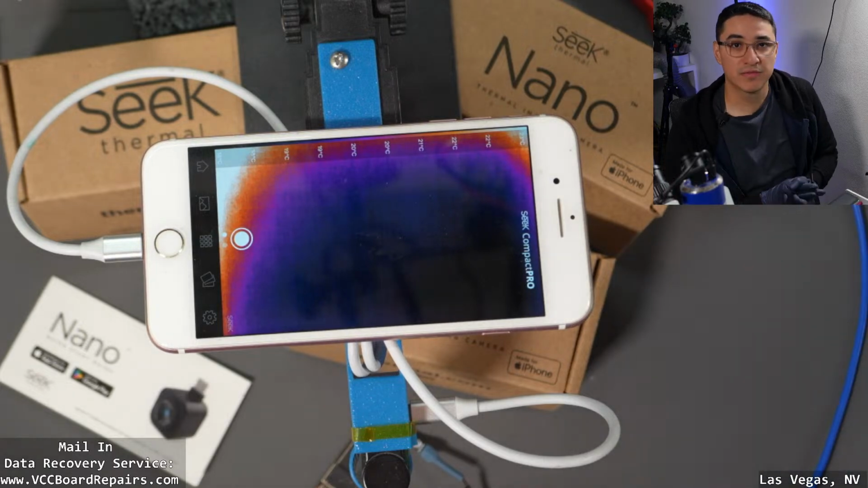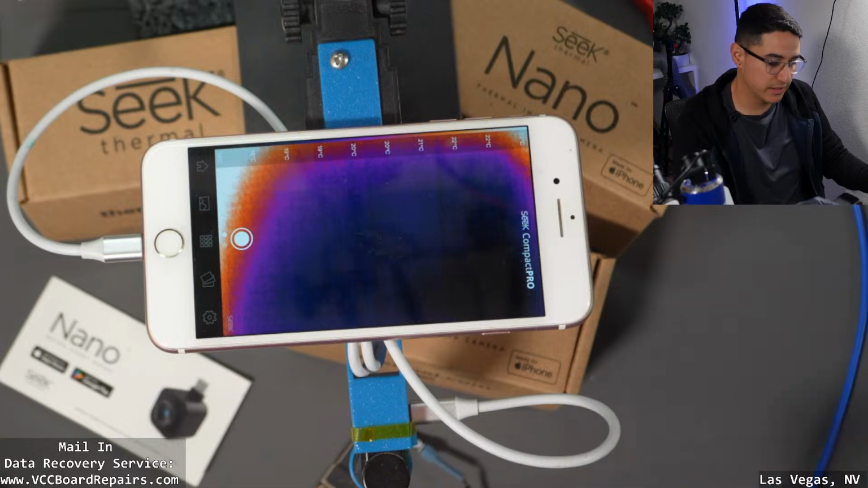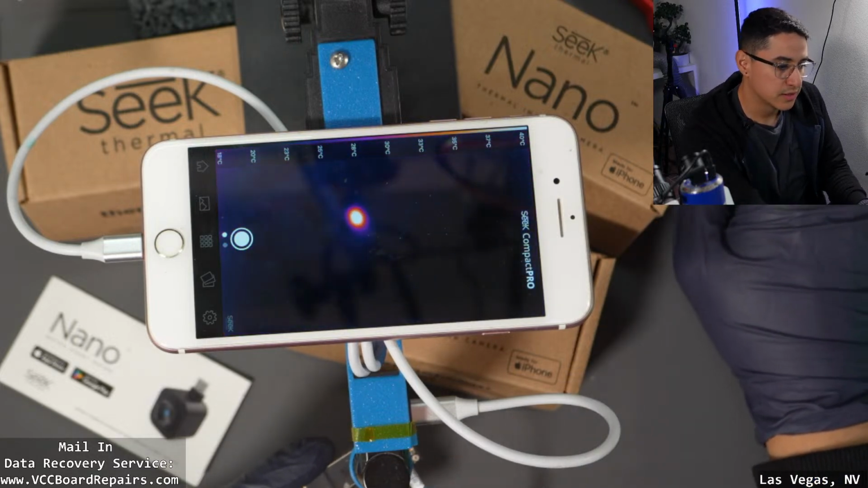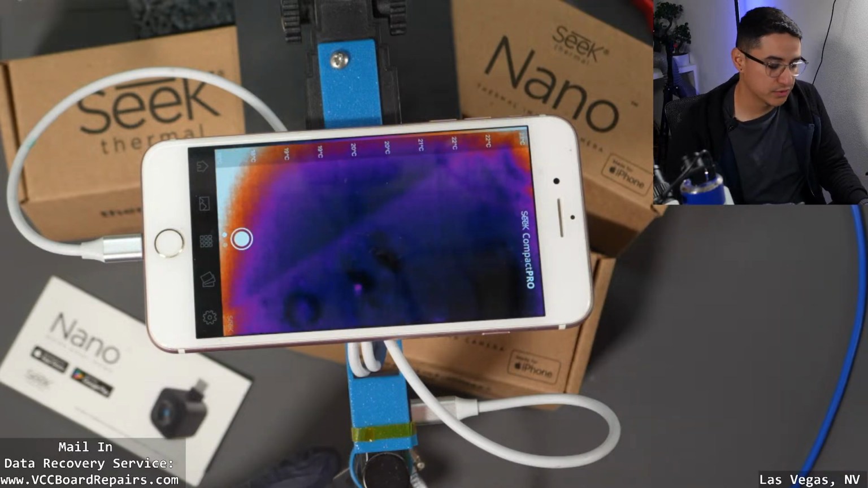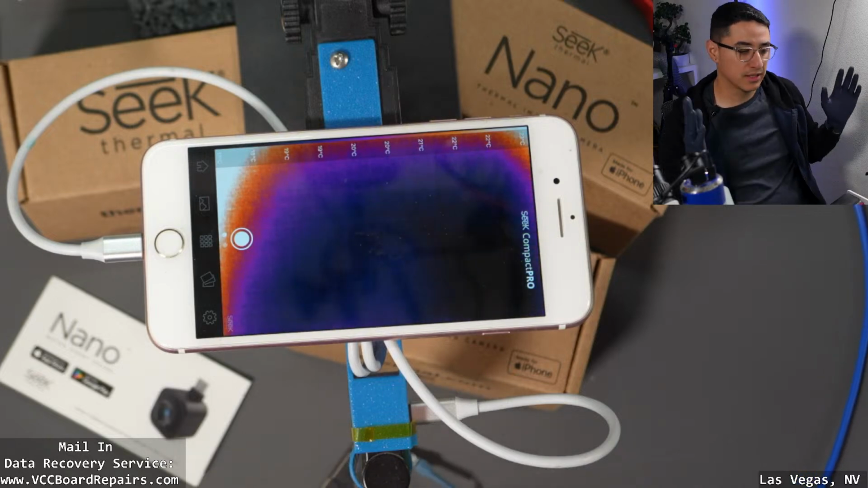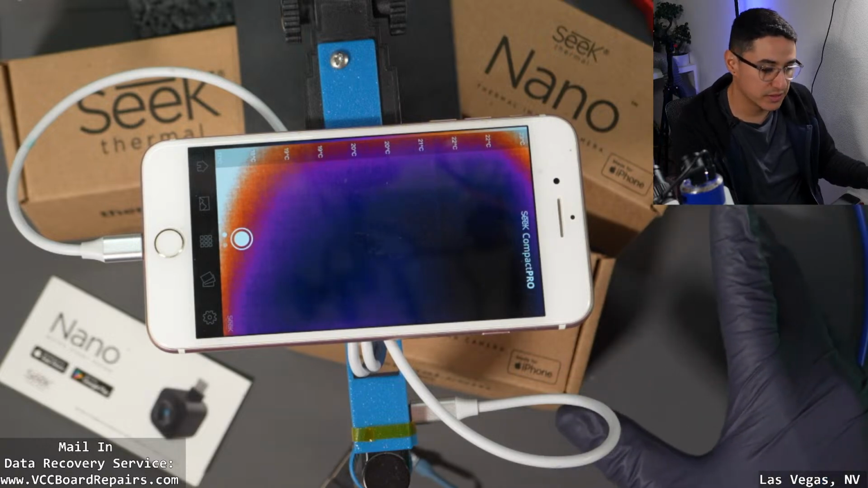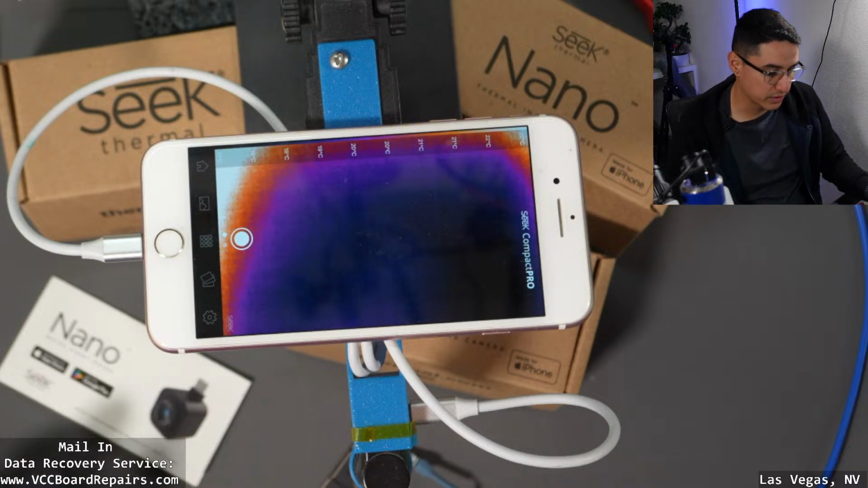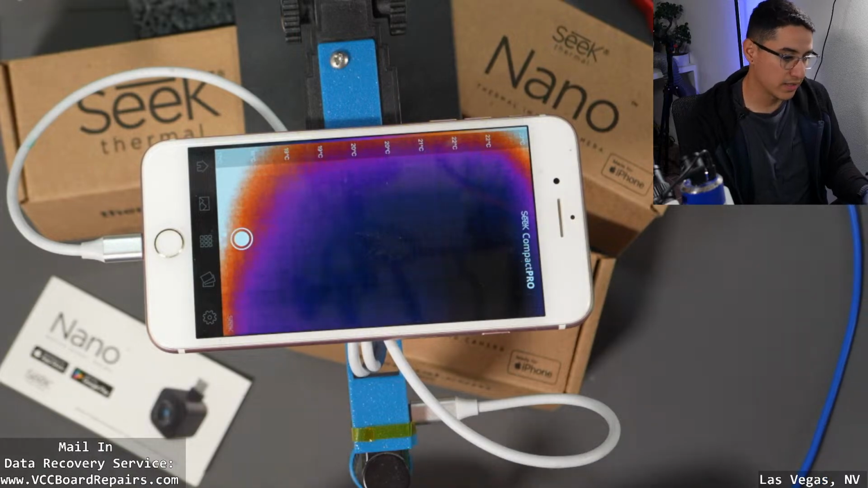So my current favorite thermal camera is a Seek Compact Pro, and you can see it here. There's many reasons why I like it, and I've tested many on this channel. I've gone over the infrared cameras, top down. I've also used the Kianli, the original thermal camera, and some other ones. So far, I found that the Seek Compact Pro is the best. But now that Seek has released these new Nanos, we're gonna test it and see if it's worth it. So first, let me go over the reasons why I like this one.